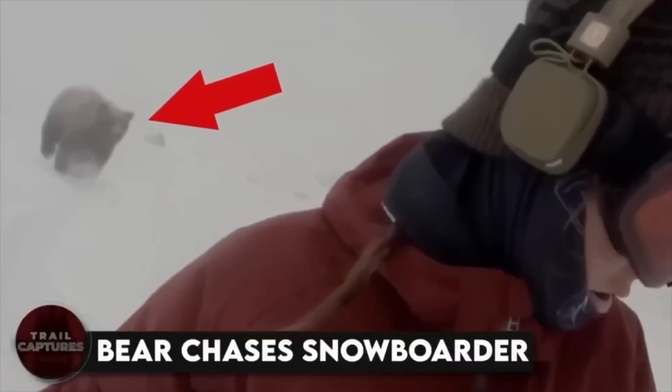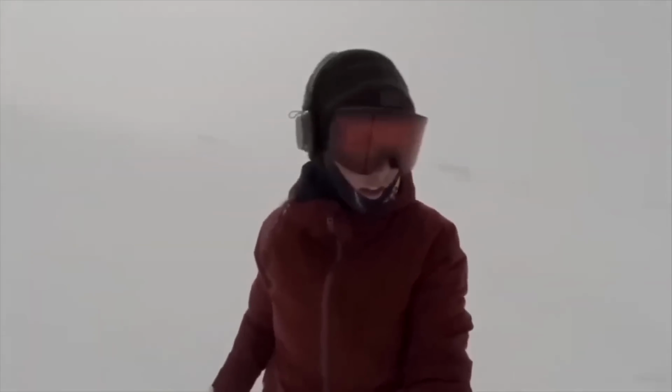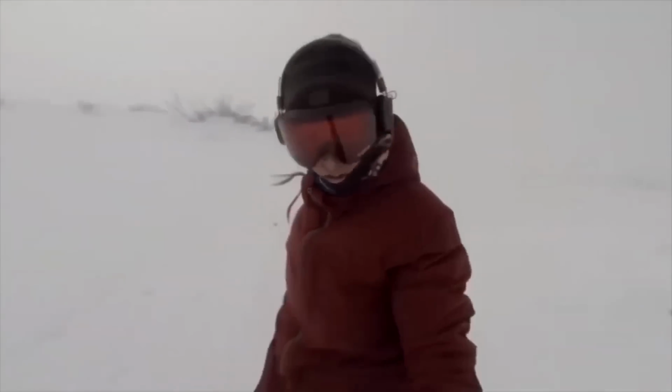Bear chases snowboarder. So this girl was snowboarding as usual, but then something unexpected happened to her. She was singing a song while getting on her board, and once ready, she started riding. Suddenly, she noticed a glimpse of a bear chasing her from behind, but she didn't fully comprehend what was going on. Thankfully, the girl was quick enough to escape the bear and unknowingly saved her life.